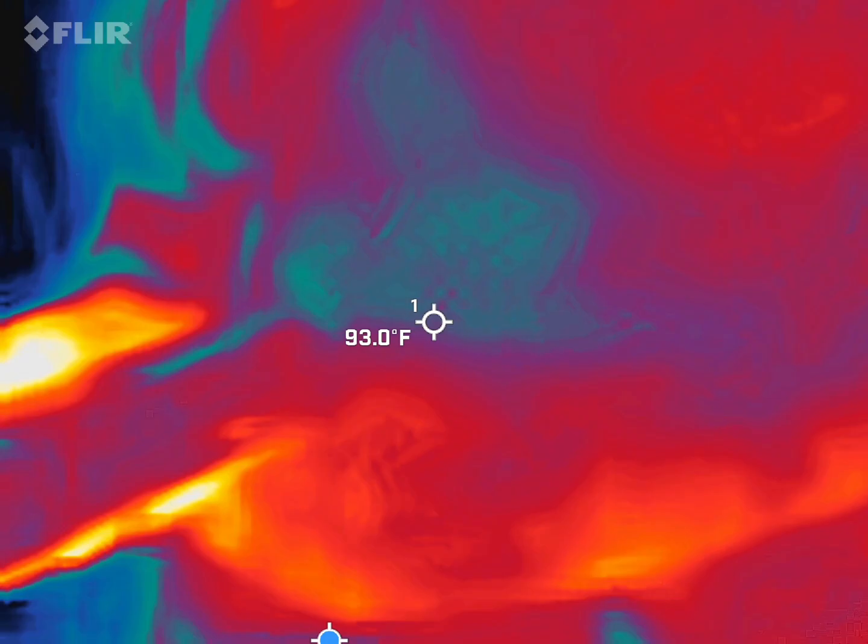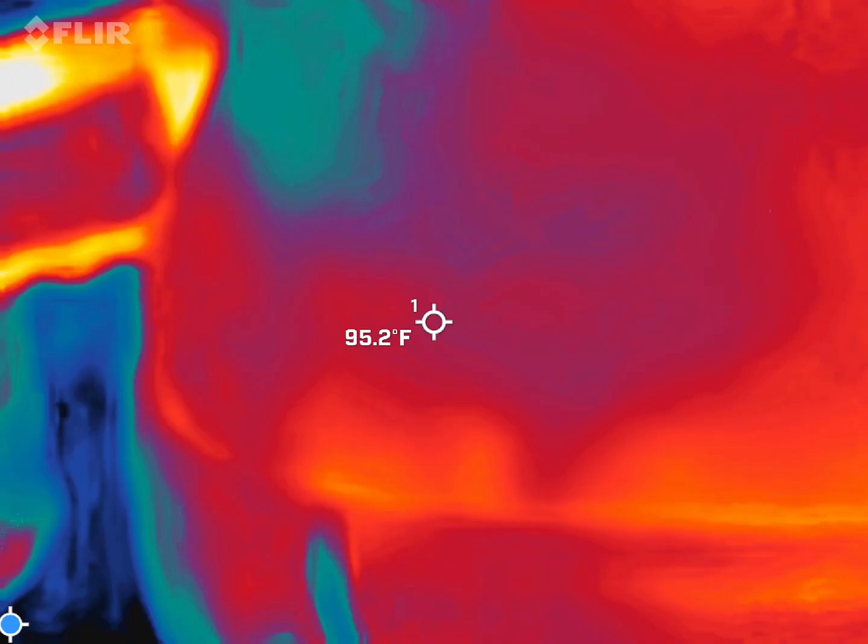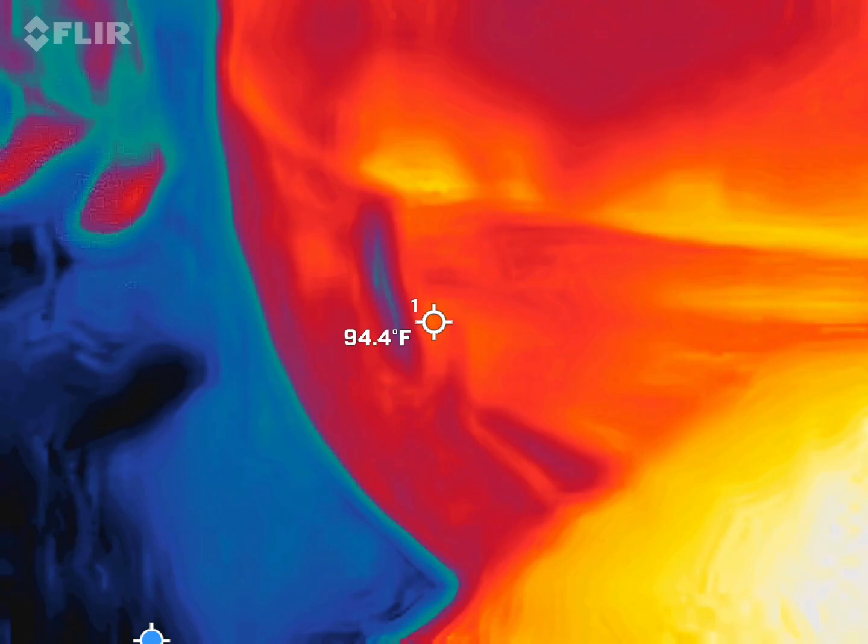This is called Philadelphia Alley now, but it used to be called Duelers Alley. This is where some of the duels used to occur for the city.